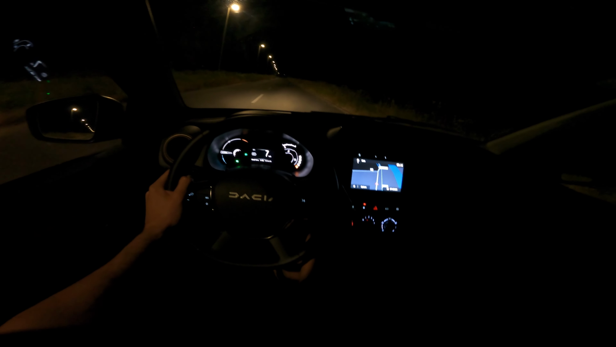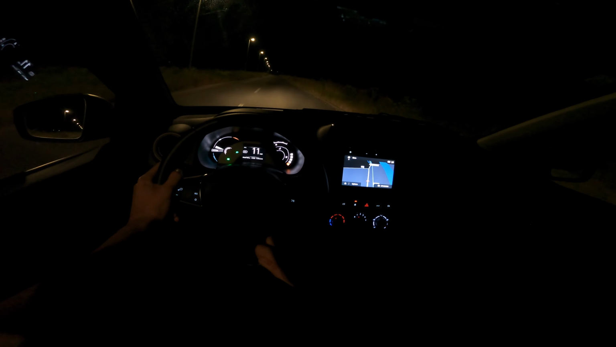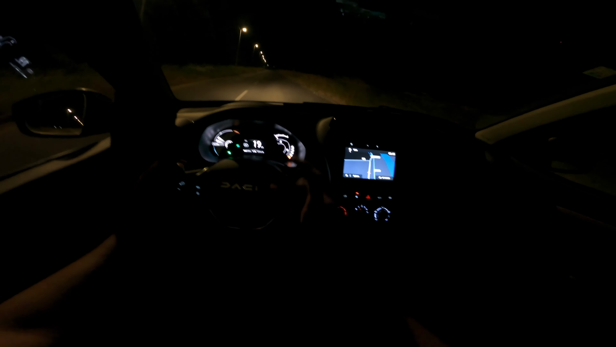Could be better, see? But okay, I have a similar diesel car with similar power, and I would say this is very similar in brake performance, even the acceleration, but this is instant because of the electric motor instead of shifting gears. But you know, it's good for the power we have here.